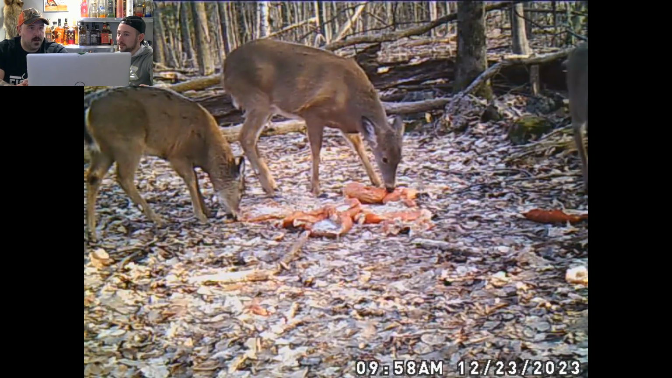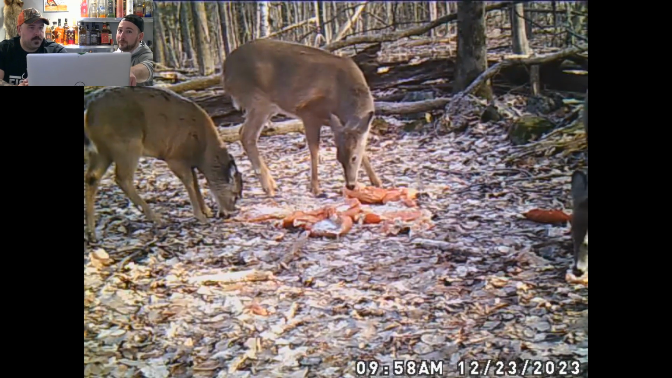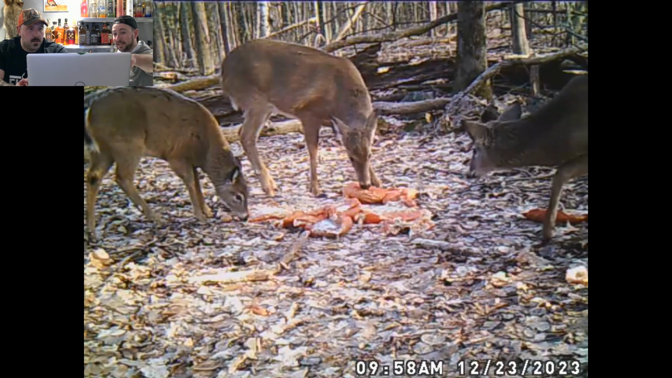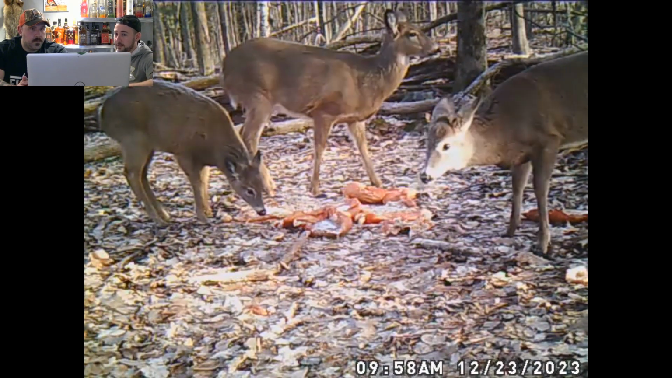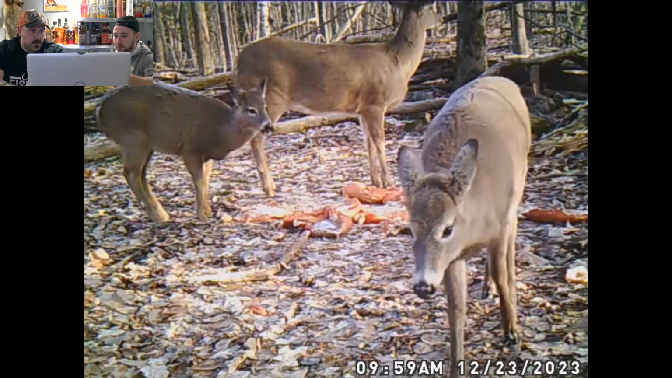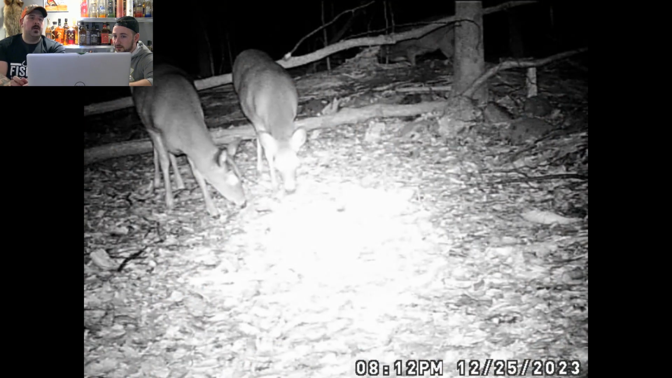Really late. So this is the second rut that happens in late December, January, that some people say happens. We could tell by the size of the baby there is a difference. Our other ones are husky, because that looks like a normal fawn. Yeah, the one walking into the screen right now is a late bloomer.